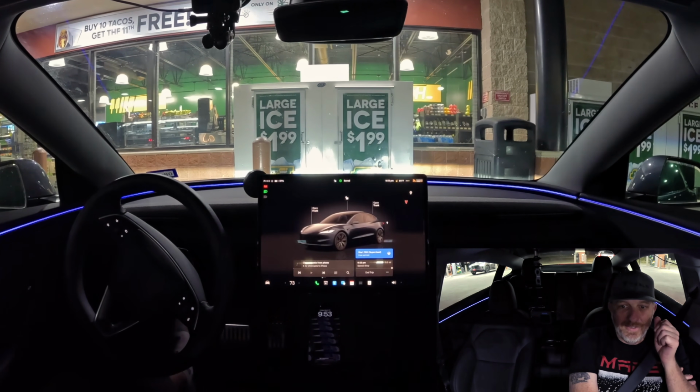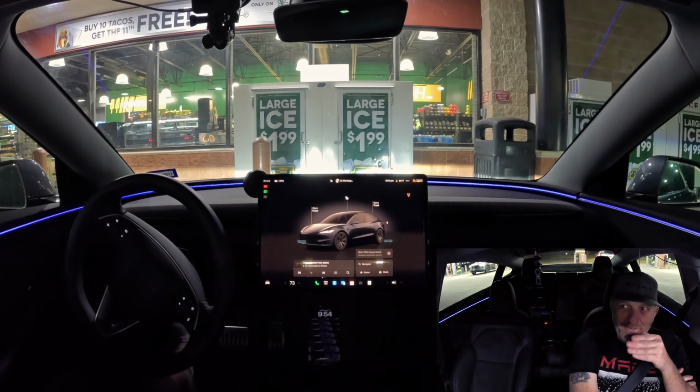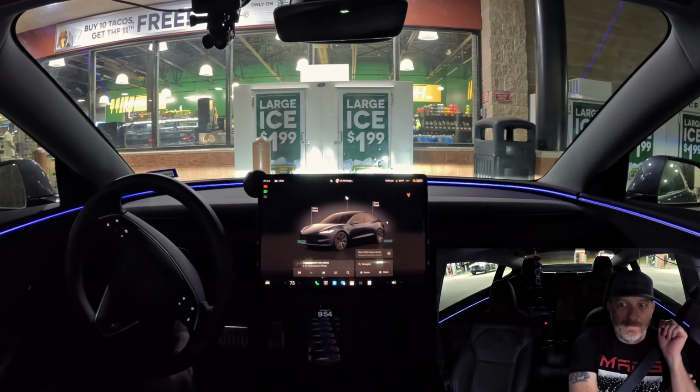It parked, and I'm telling you, we are technically in the lines, but both our front right and rear right wheels are right on the line. I mean, right on the line. But can I get out of the Tesla right now and go do what I need to do and then be fine? Absolutely. And that's what we're going to do.